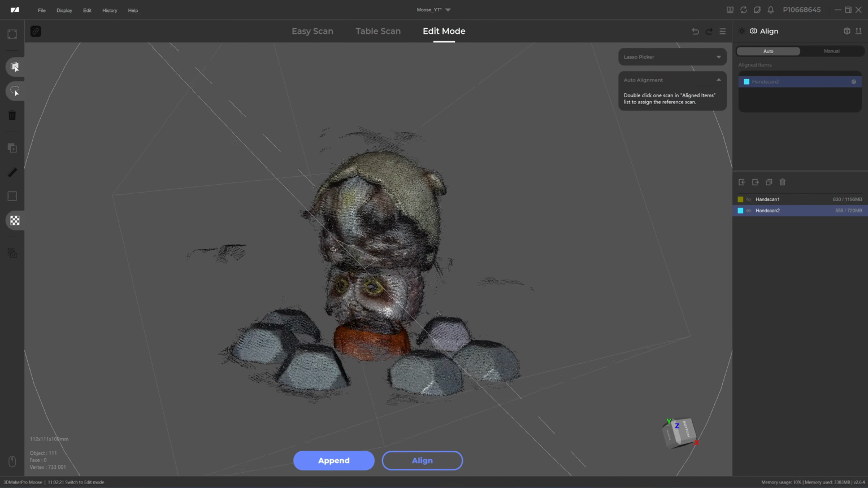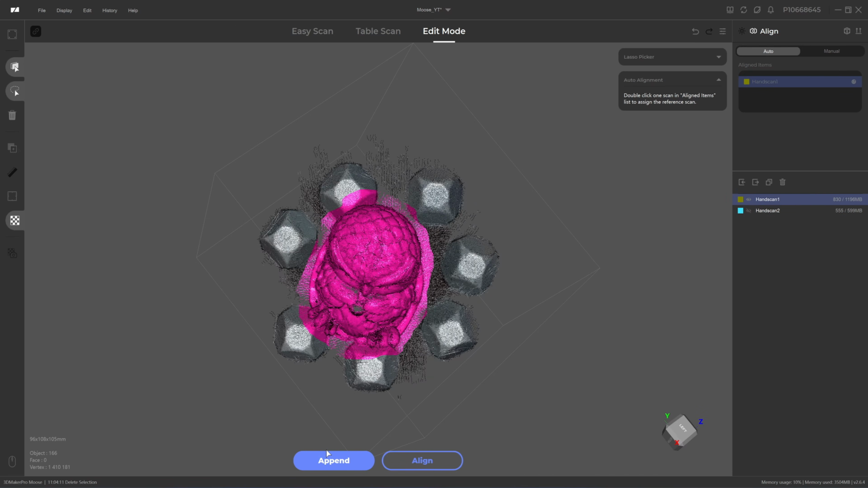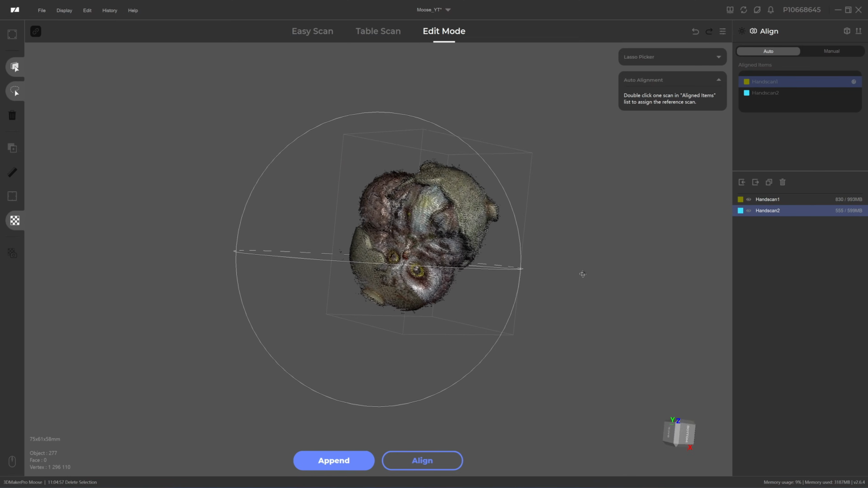I will delete the cube, which is very easy. Hold the Control key, select the object that I want to keep, and press Control R. It will reverse the selection. Hit delete. Control R, delete.